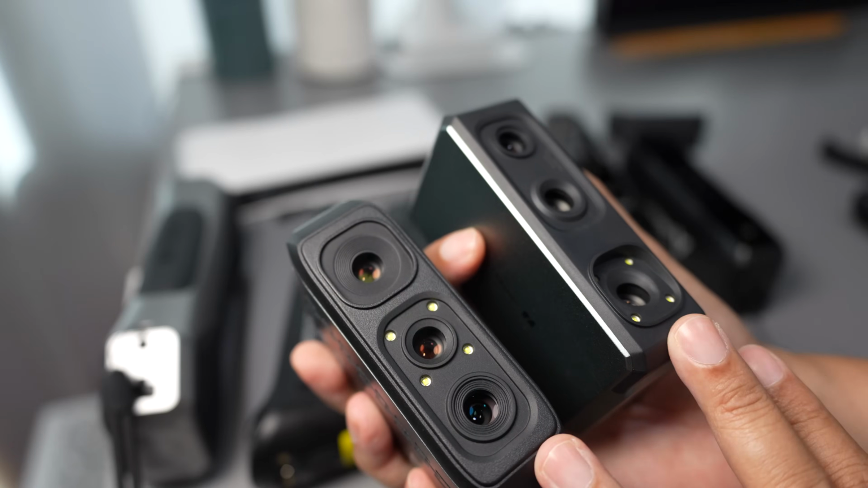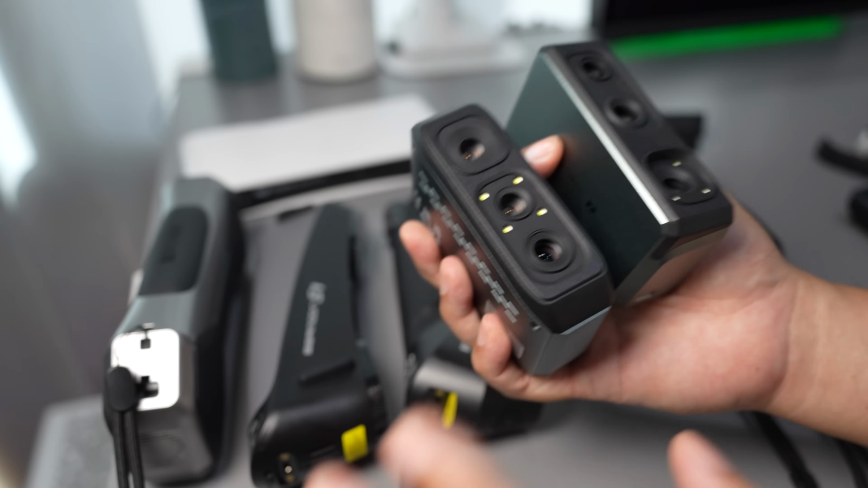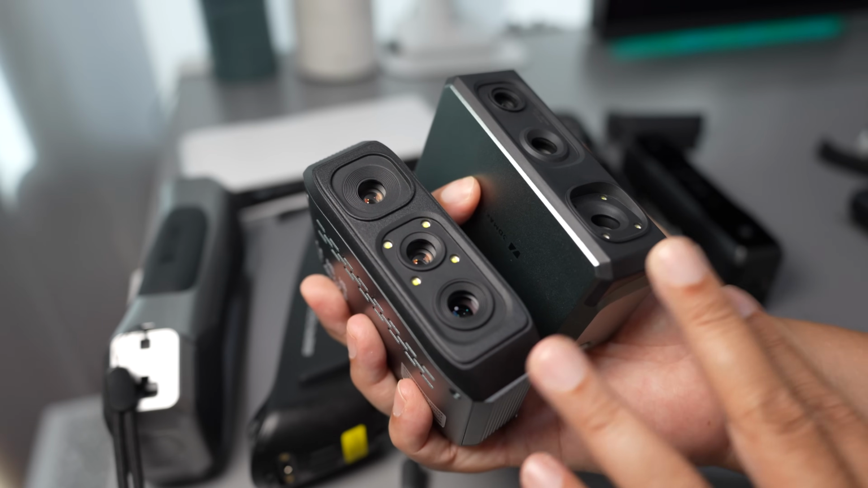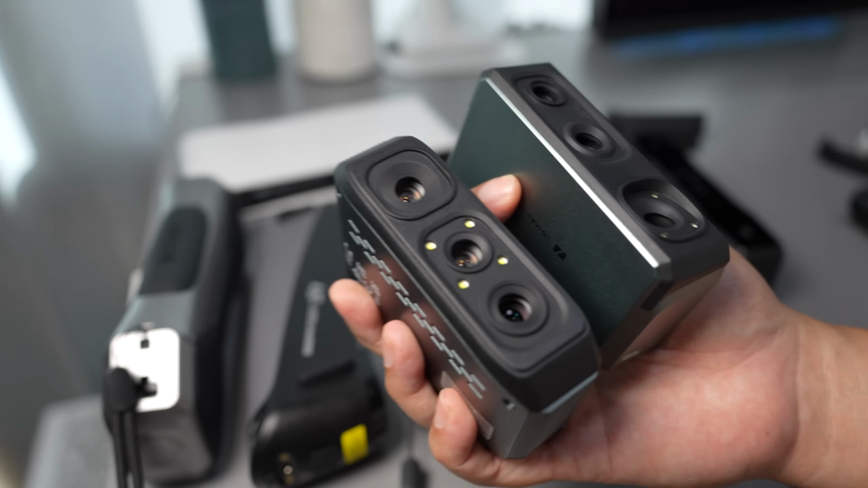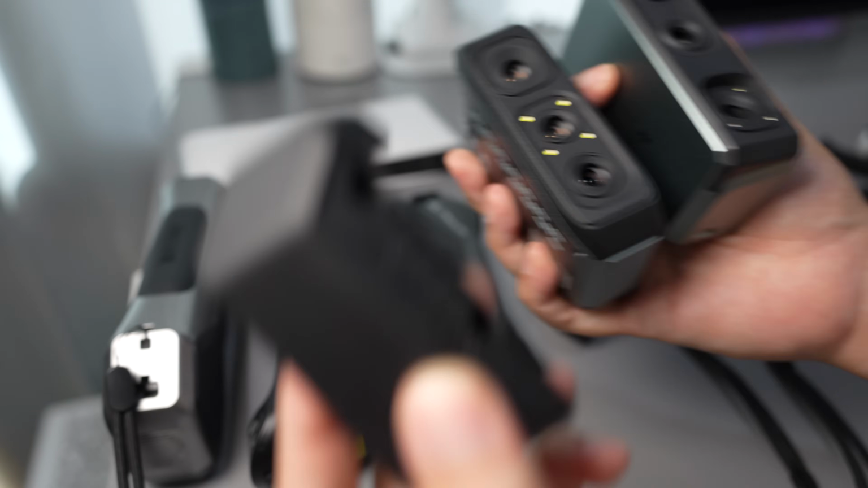It's not very good at high contrast surfaces. If you have white and black color in one object, it will have difficulty scanning, so you need to reduce the contrast by using the spray. But if the object is purely black like this, it can scan very easily.